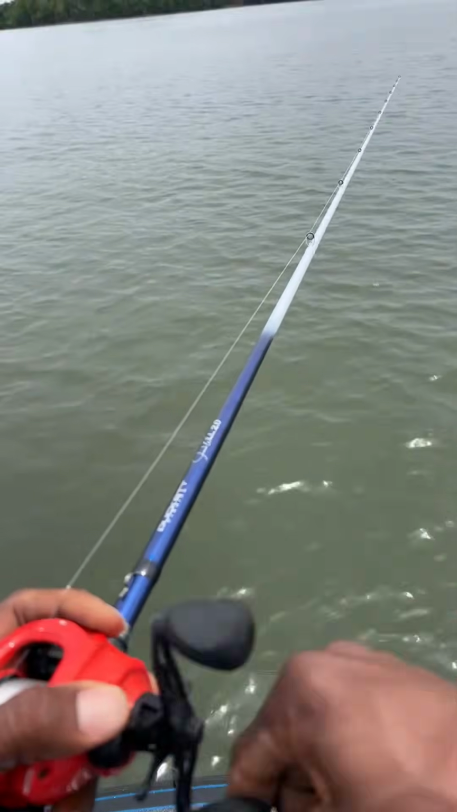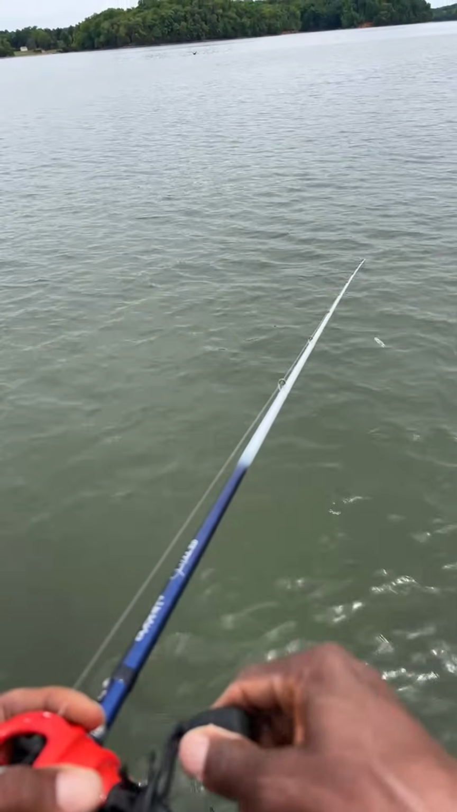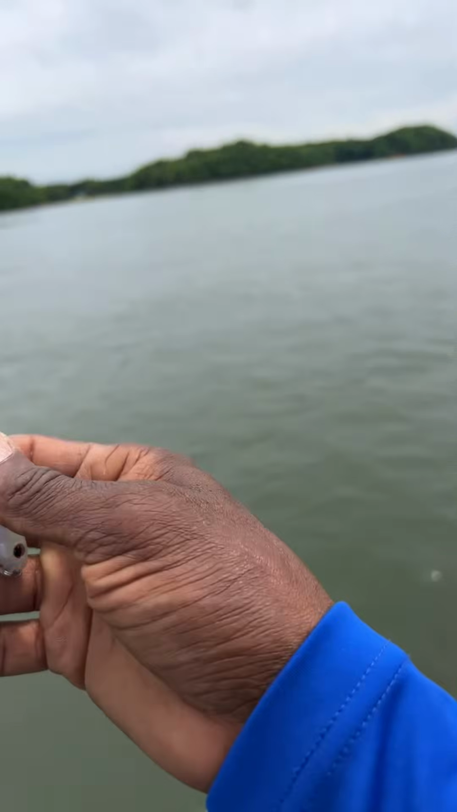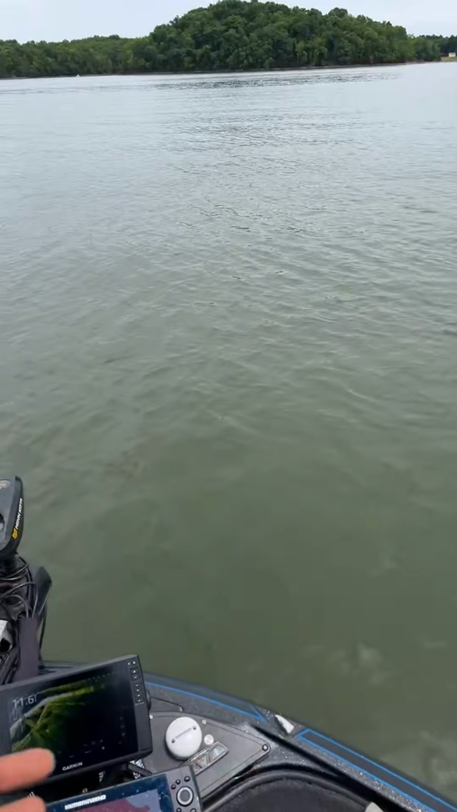Hook fouled up on me. Frisco said, I think you have seen my results. Goodness gracious, did you guys see that fish just jump right there? Look like a big old carp. Something Chicken Hawk would catch.